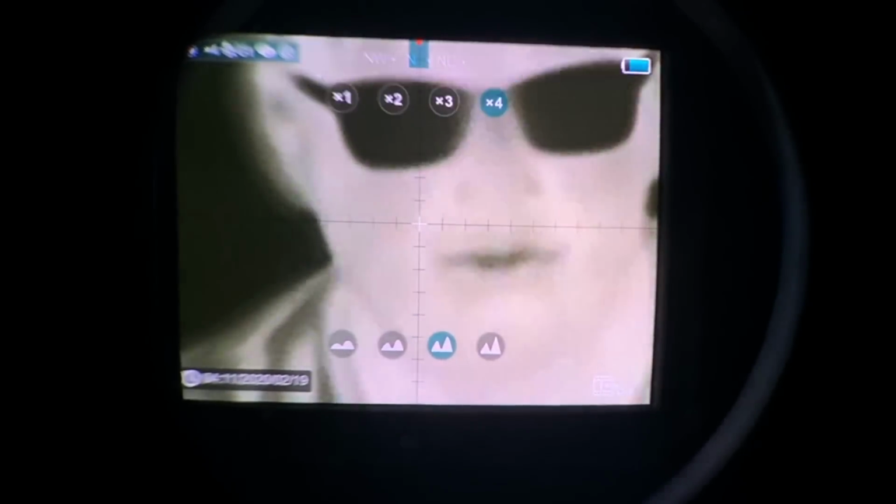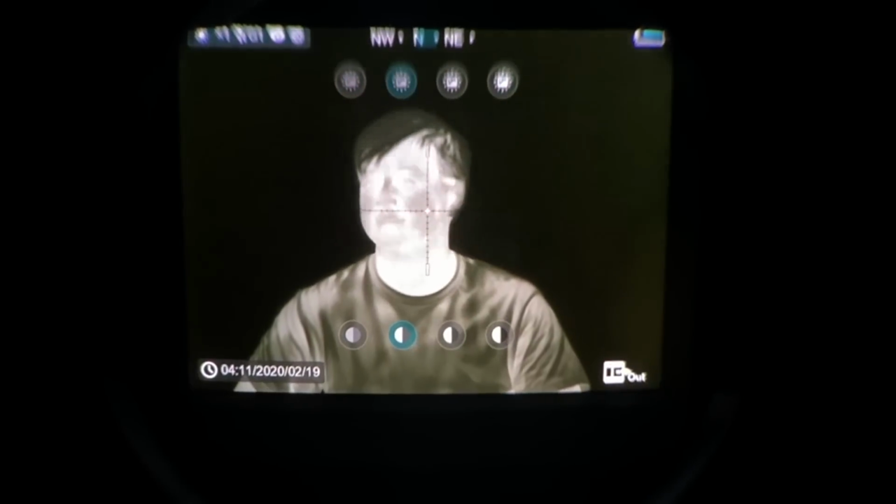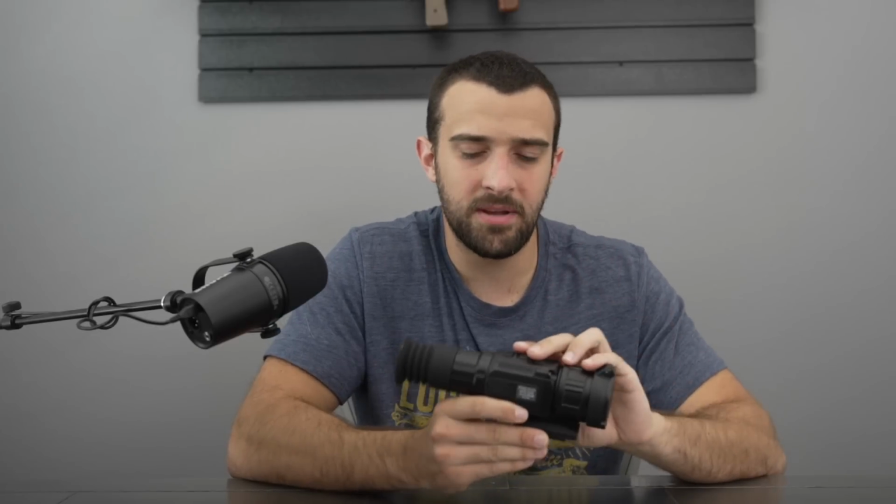So you can totally adjust your sharpness, contrast, and image brightness, like I said. Pretty cool. One super awesome feature that the scope has is a stratometric range finding function. A lot of the higher end optics will have this, the thermal optics, but one thing that's very different with this one is you can manually input the size of the target.